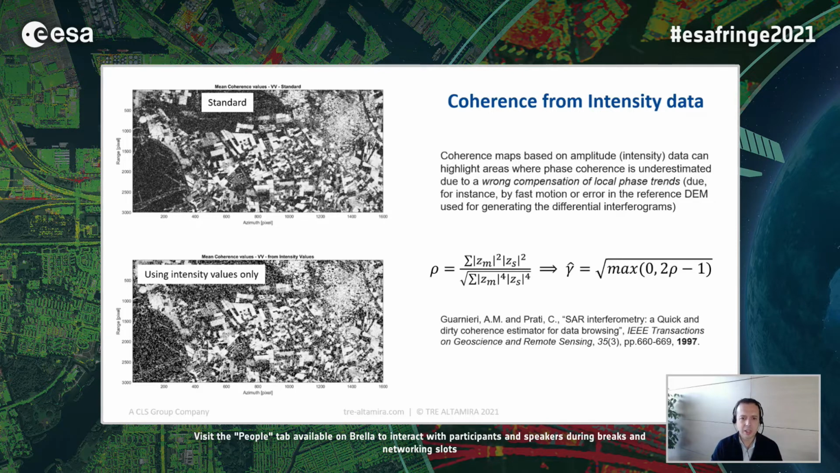This is just, again, I mentioned a very old paper, more than 24 years ago, when we were all young, but indeed it works. When you have in particular very high coherence values, you get a good image segmentation, even just forgetting about phase. And this can be extremely important if you have wrong compensation of local phase trends.